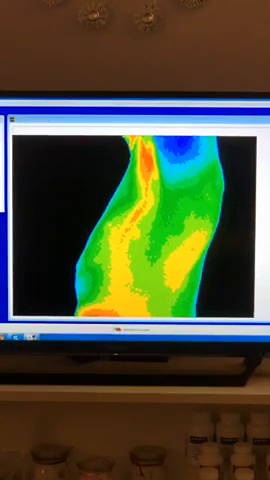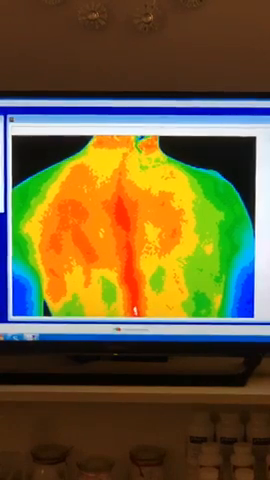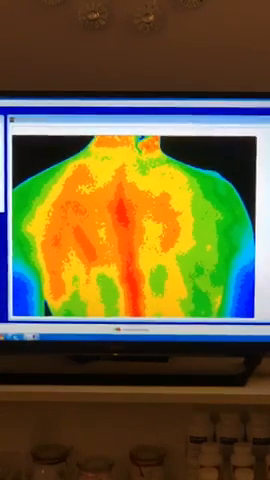So this is where I suspect we'll see some congestion. Look at that, we do. You do? Absolutely. I'm going to show you. Okay, spin back around.